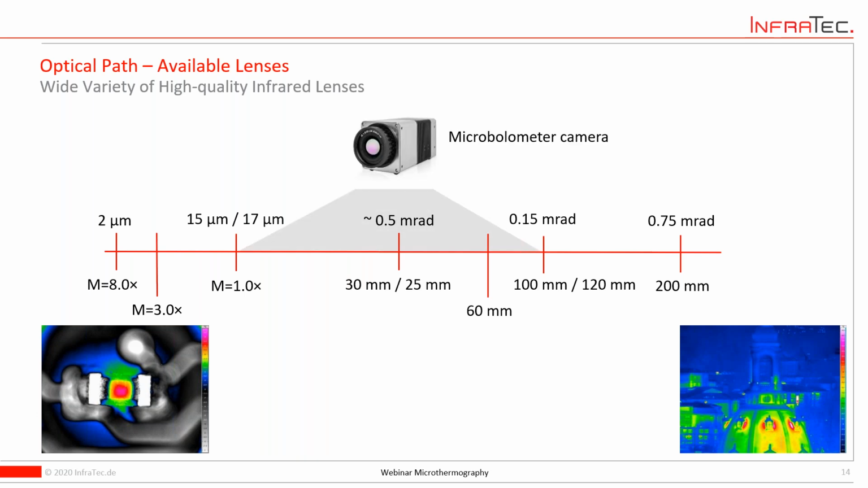So when you think about a microbolometer, you have to know what you can expect: a microscopic lens with a magnification of 1. So an MX1 is the top end of the resolution, representing some 17 micrometers. And then you have standard lenses, 0.5 millirad of spatial resolution, corresponding to the 30 millimeter lens, for instance.